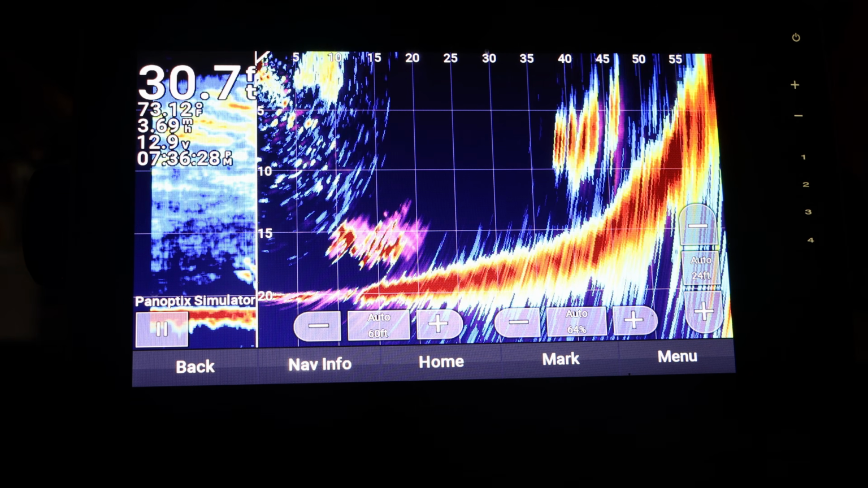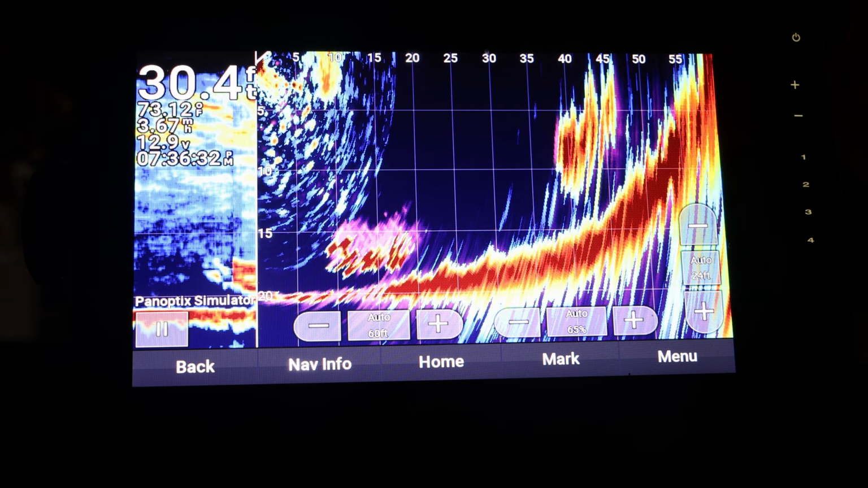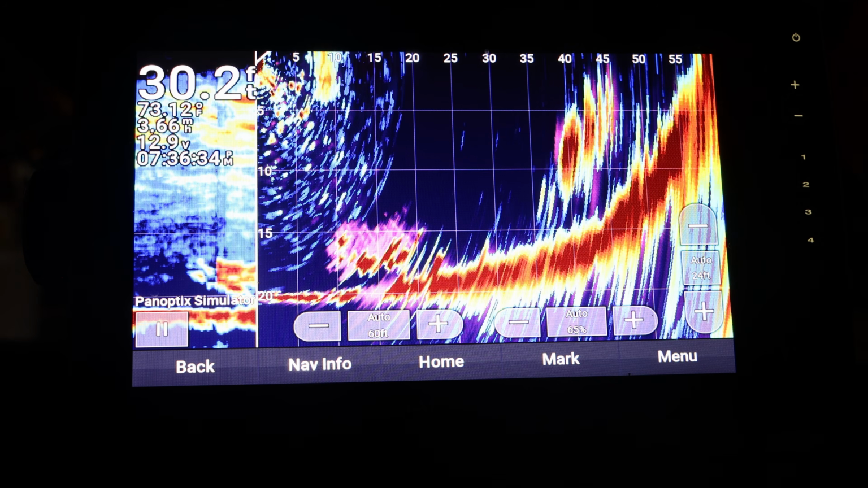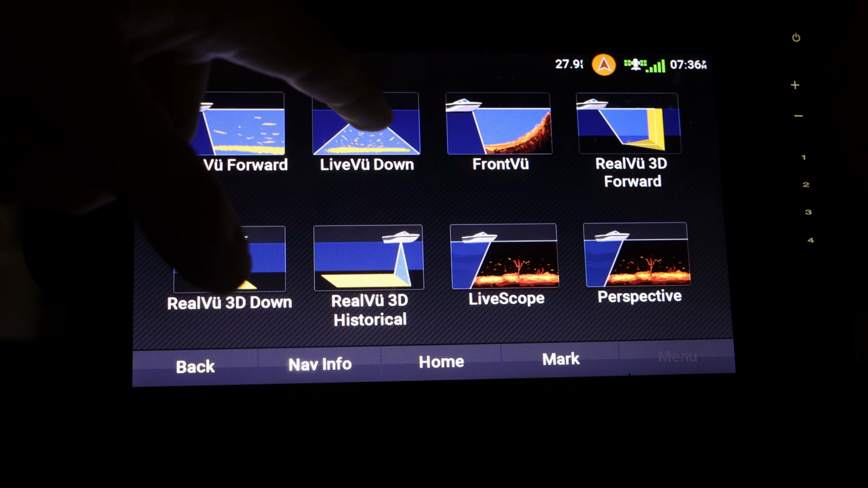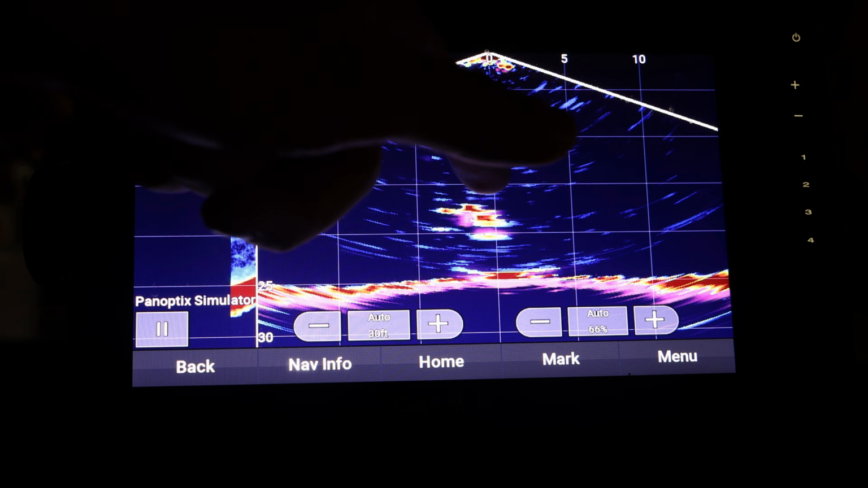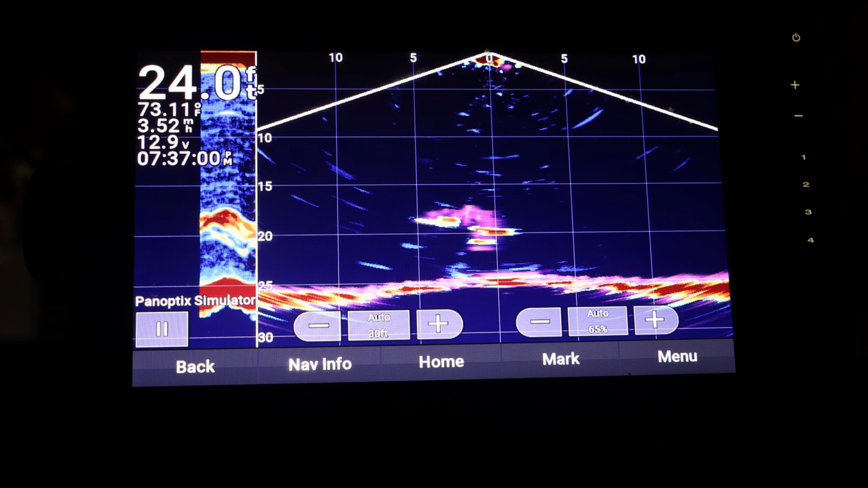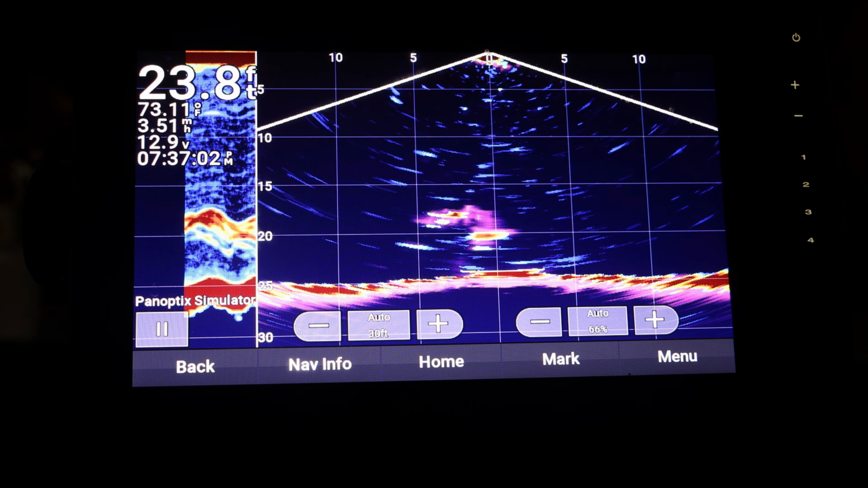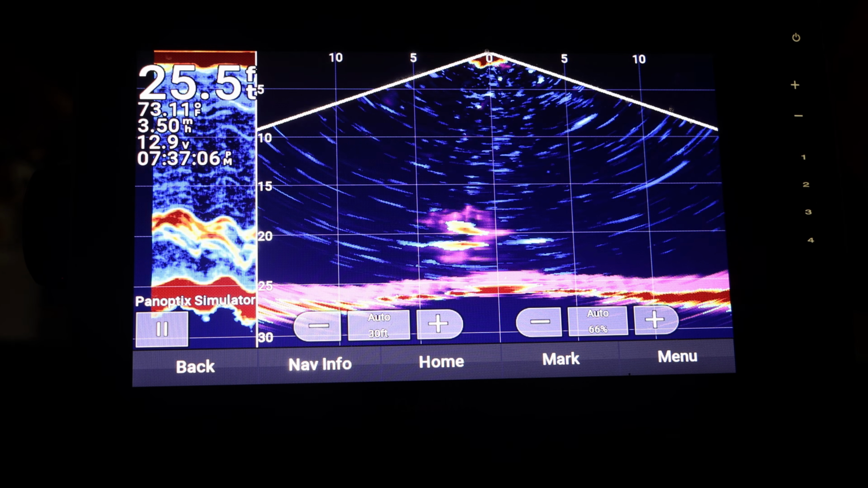And this is all in real time. Now remember, this is simulation mode, so it is just showing a bunch of random stuff, but you would see fish moving through here. And then if you look at live view down, this right here would probably be a fish if I had to take a guess. I haven't really used Live Scope, so I don't know, but if it's anything like the rest of the fish finder, I'd say that is probably fish, especially with the moving.